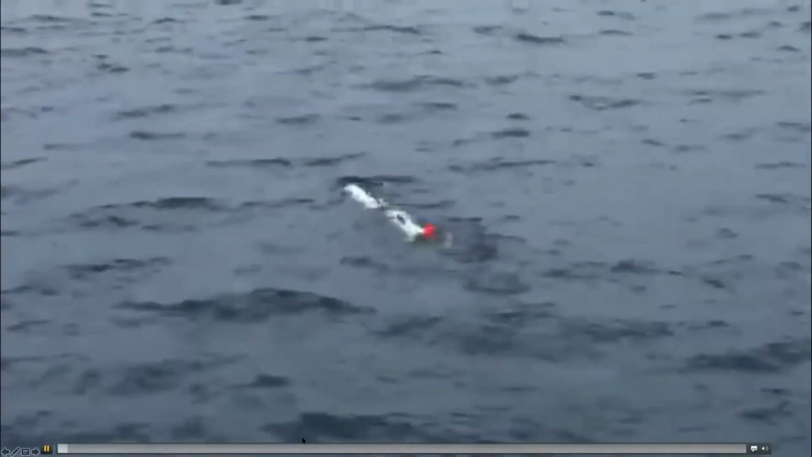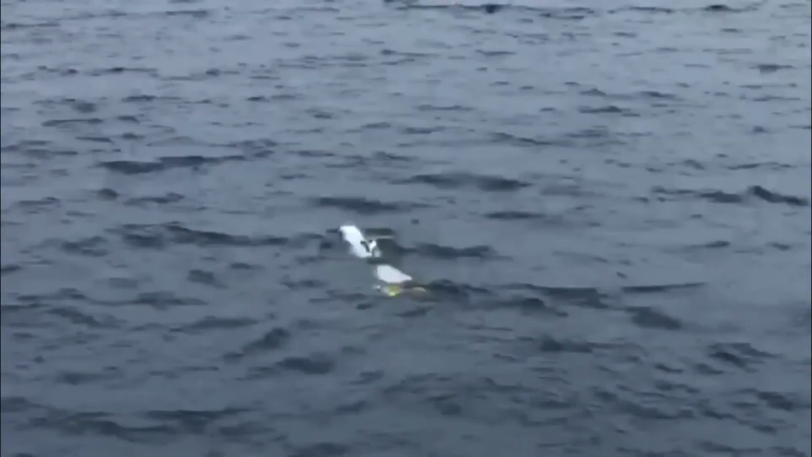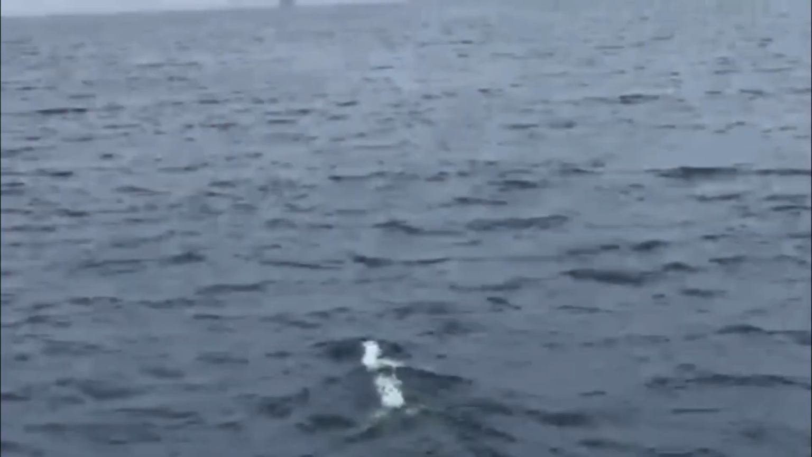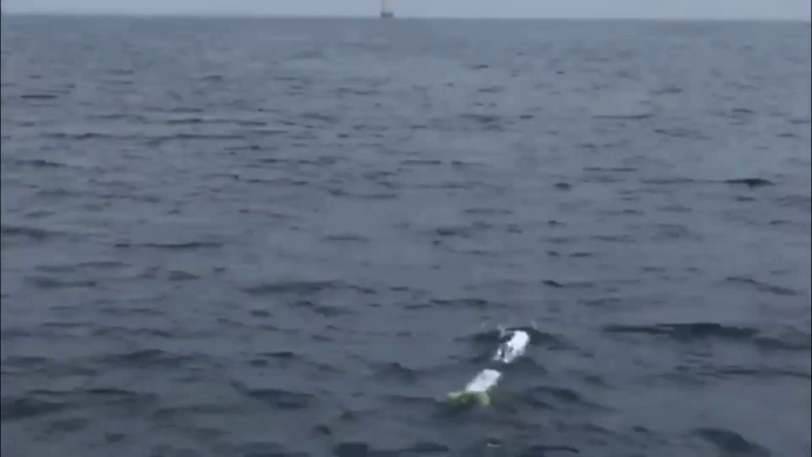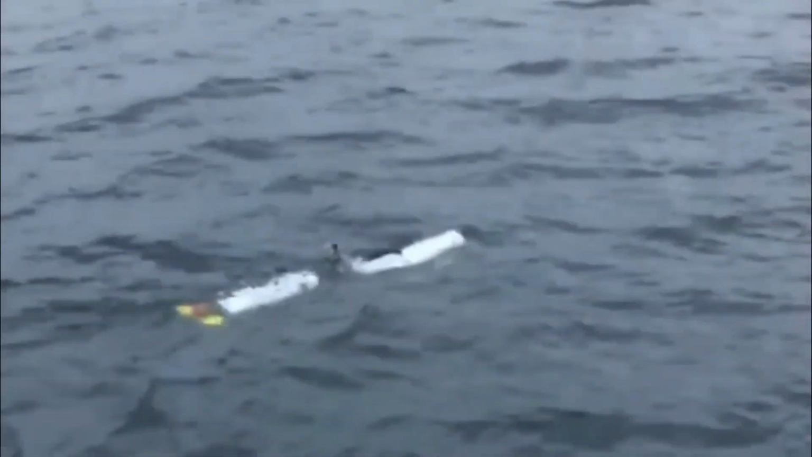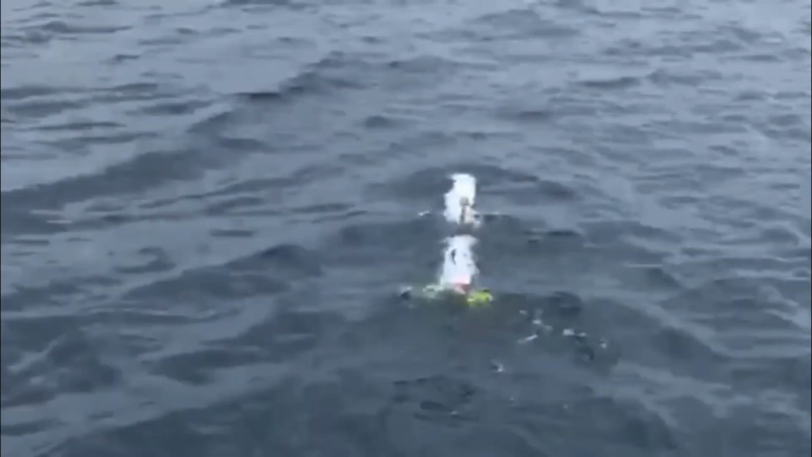But the vehicle is fully autonomous. We decide on a pre-programmed course. We ask it to fly about 2 meters above the bottom to follow the terrain of the Straits. And at the place where the Enbridge pipelines cross the Straits, the maximum water depth is about 240 feet. And we ask it to fly approximately 18 meters offset from the pipeline to place the pipeline in the very sweet spot of the sonar images. In the next slide, I'll show you that.